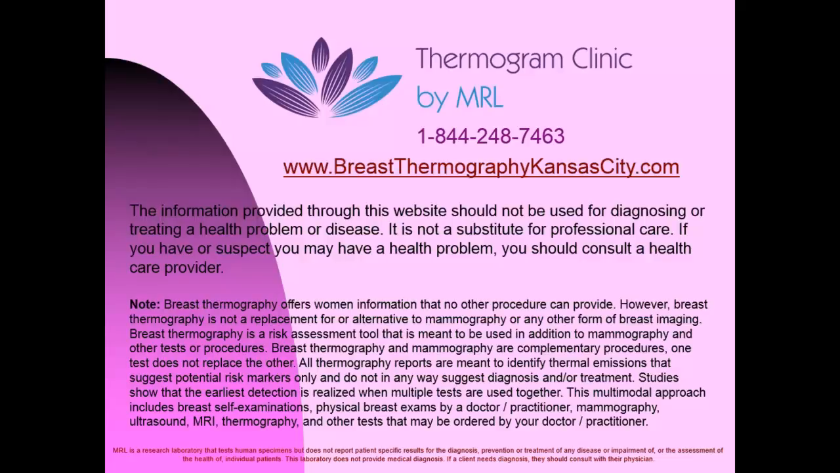MRL is a research laboratory that tests human specimens but does not report patient-specific results for the diagnosis, prevention, or treatment of any disease or impairment of, or the assessment of the health of individual patients. The laboratory does not provide medical diagnosis. If a client needs diagnosis, they should consult with their physician.